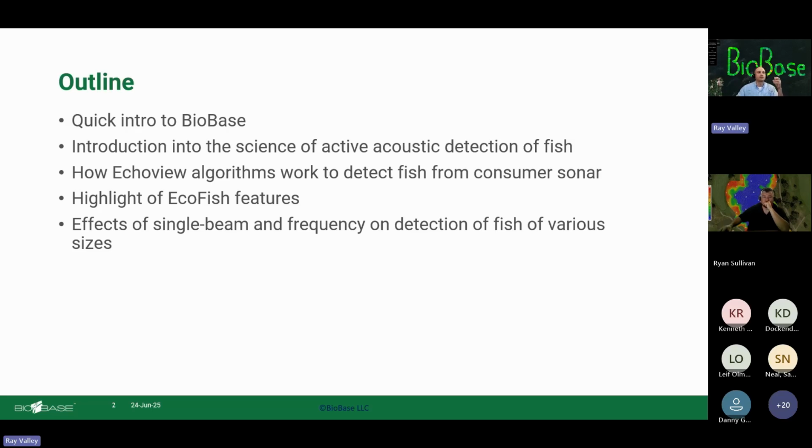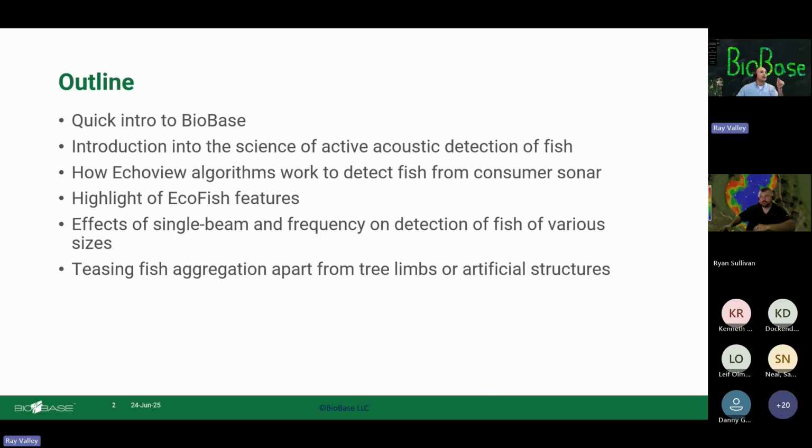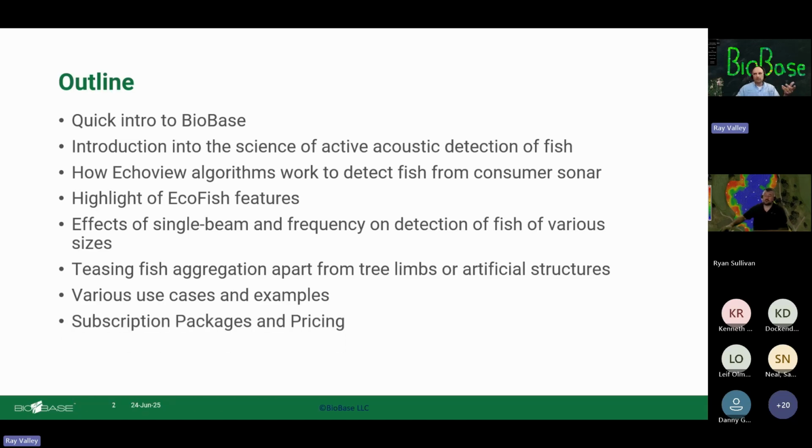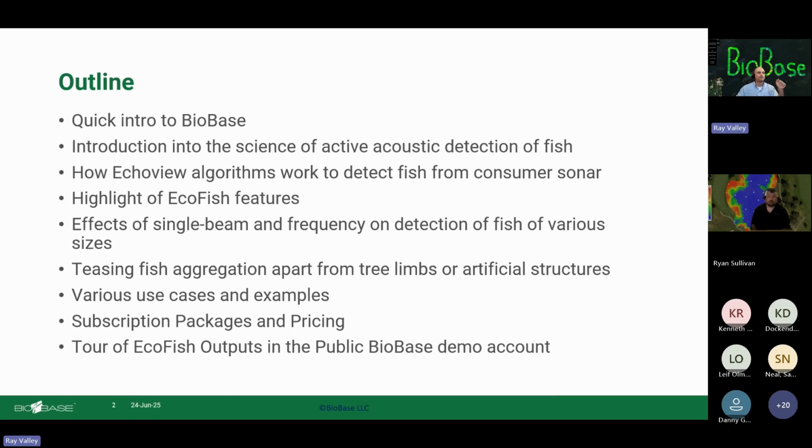We've set the stage for some growth and research. I'll talk a little bit about teasing the fish aggregation apart from tree limbs and artificial structures that are either in the water intentionally or just naturally there. We'll talk about various use cases and examples, and then we'll close with the subscription packages and pricing and free trials and things like that. And then we'll have a little tour of the EcoFish outputs in the public BioBase demo account.